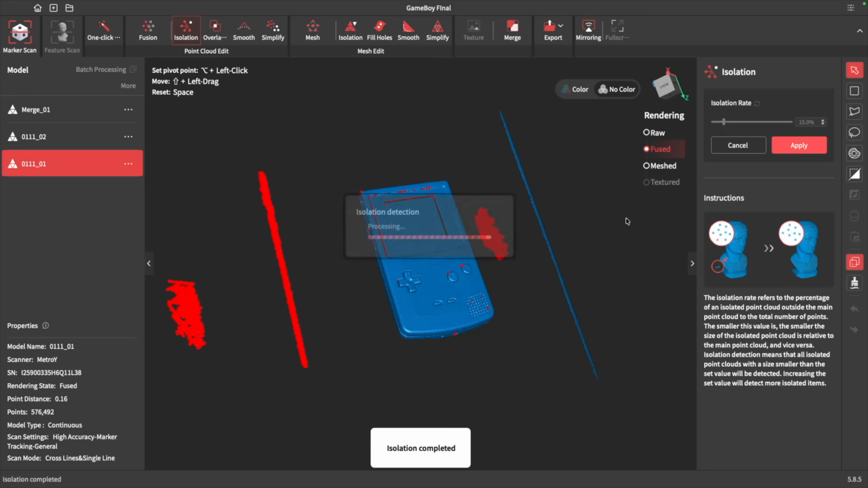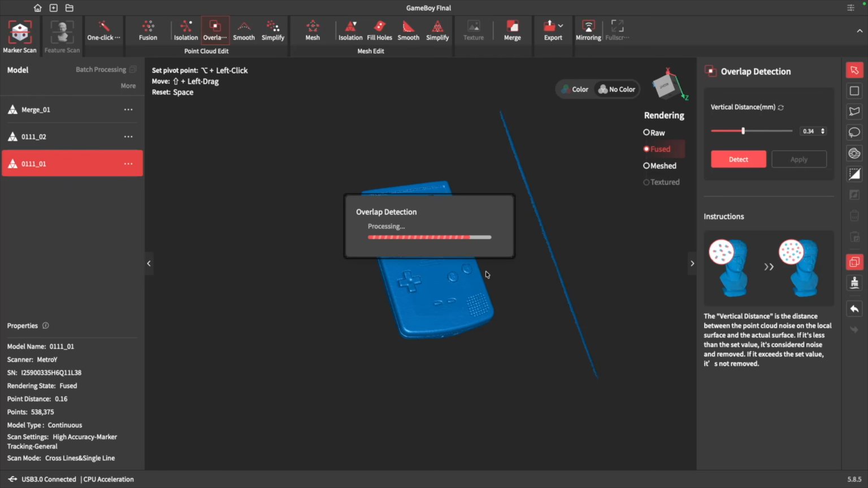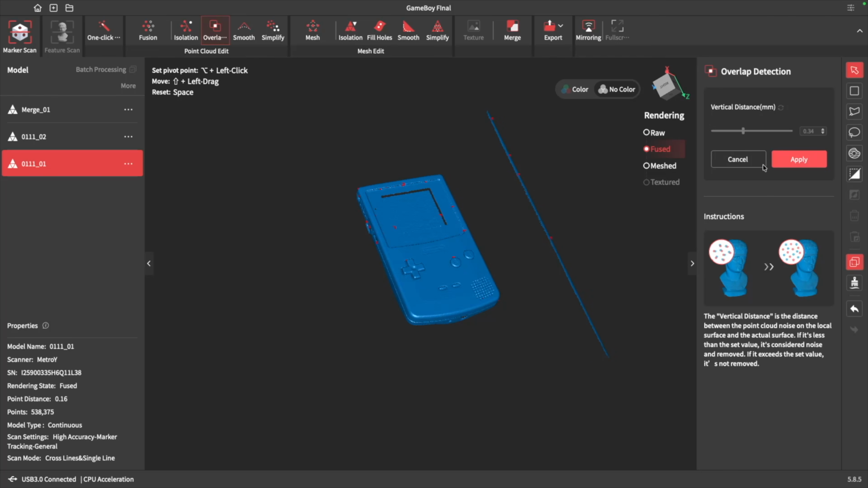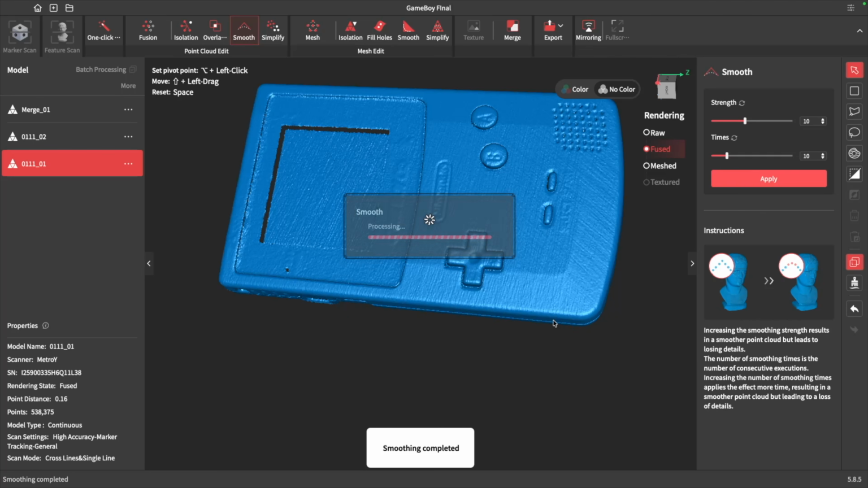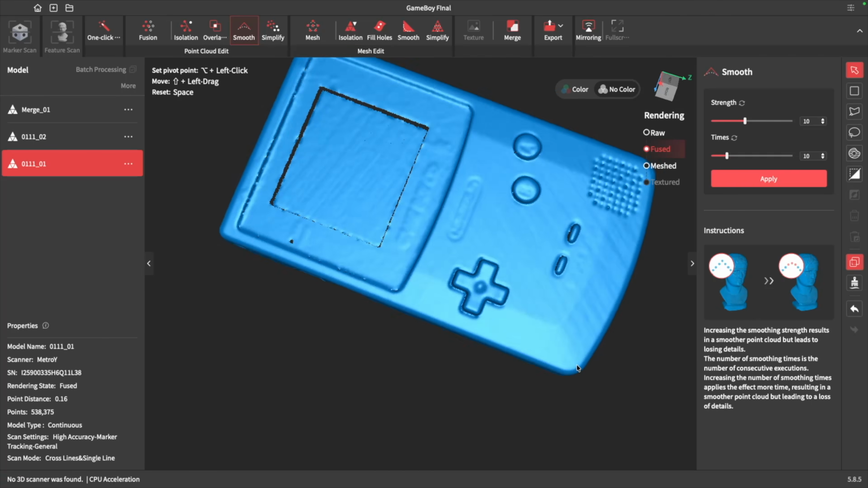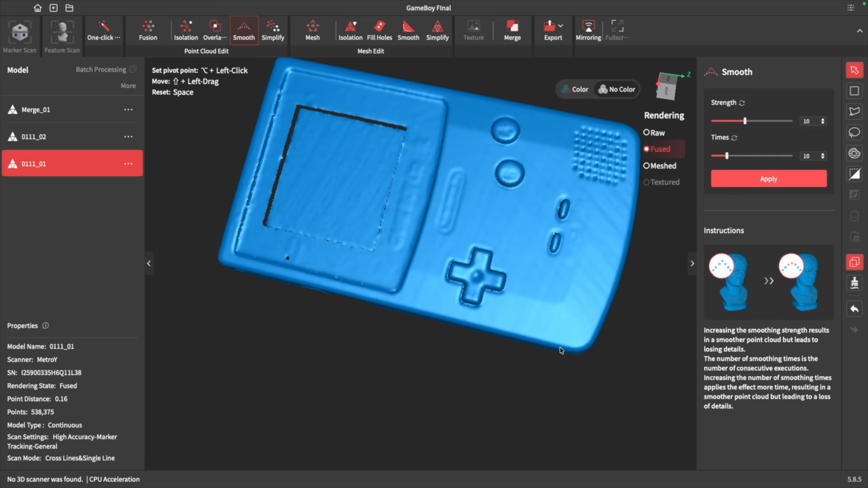Isolation is used to remove any point cloud data within a tolerance that is away from the main surface or main body of your point cloud. And overlay helps to remove some of the points that overlap on your point cloud surface. You can also smooth or simplify your point cloud in this segment, but for most of my testing, I found that I preferred to do this once I had created my mesh.